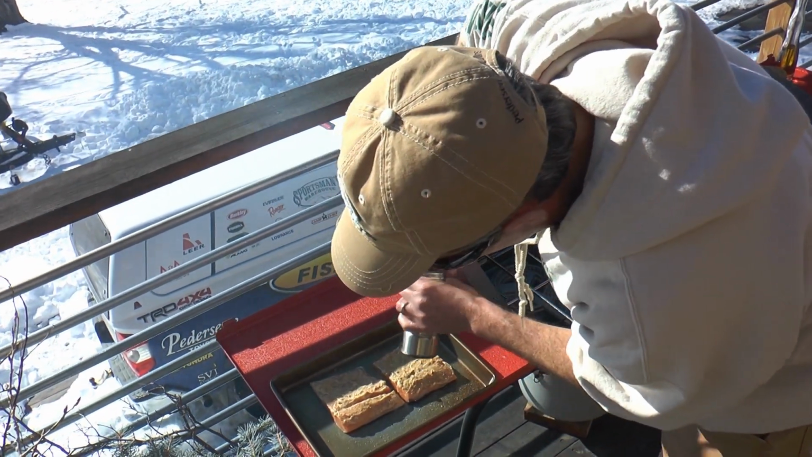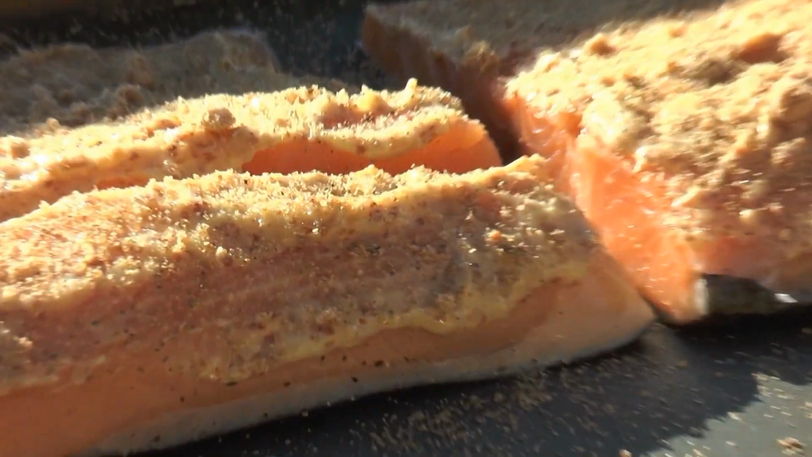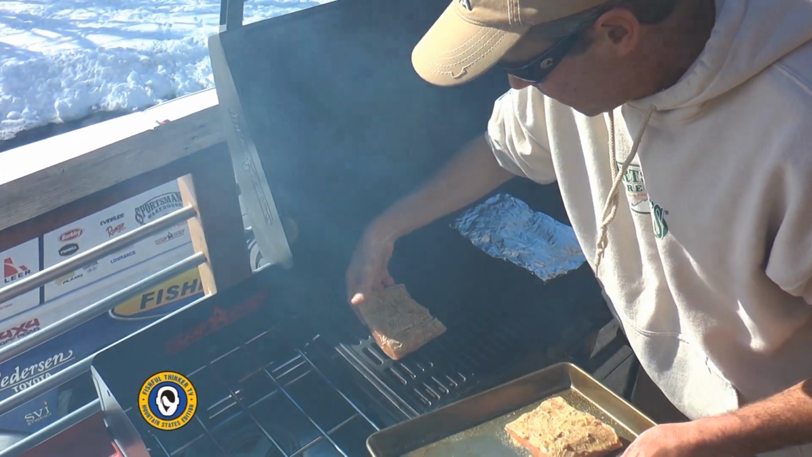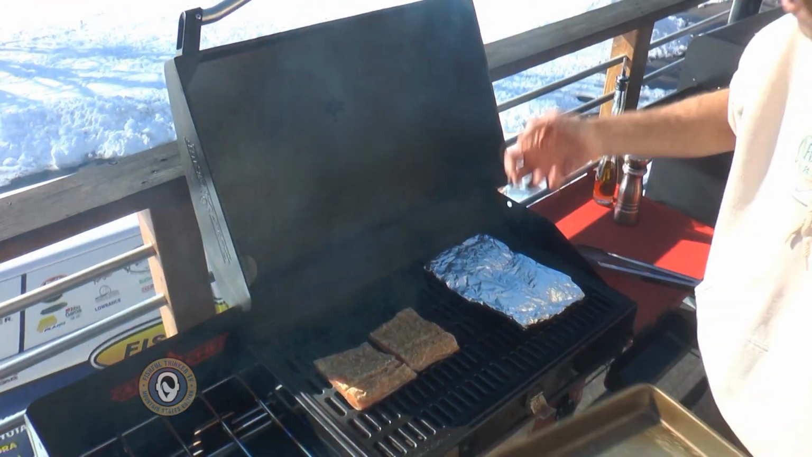And then the last thing we'll add to that is a whole bunch of fresh ground black pepper, and I mean a whole bunch. Tiny little sprinkle of salt as well, just a little bit. Everything's better with just a pinch of salt on it. We'll put one right there. We'll put the other one right there.